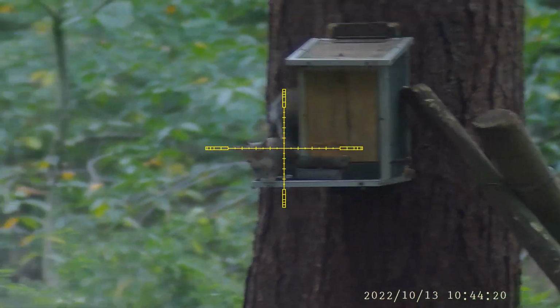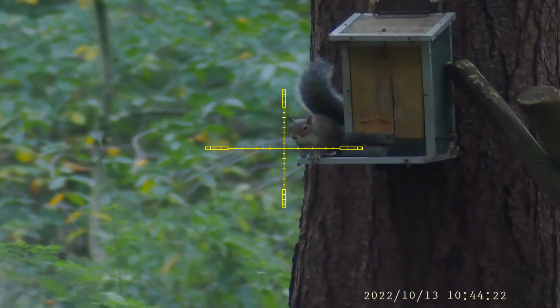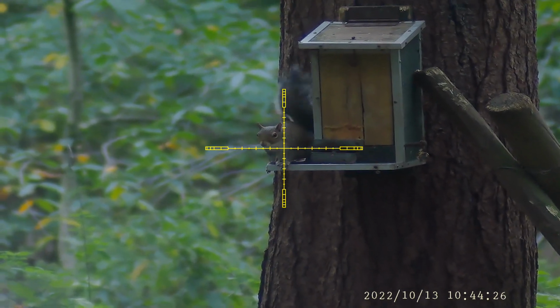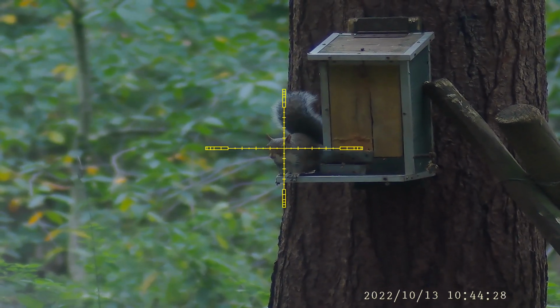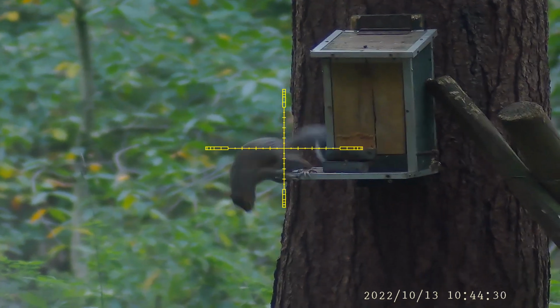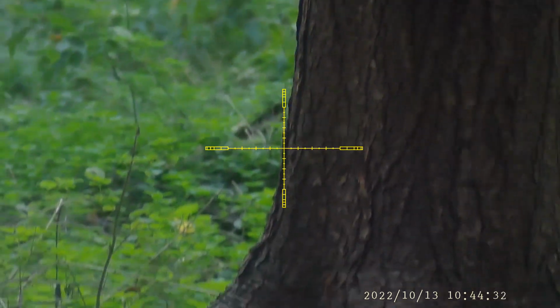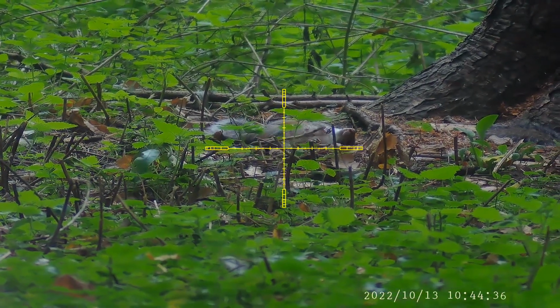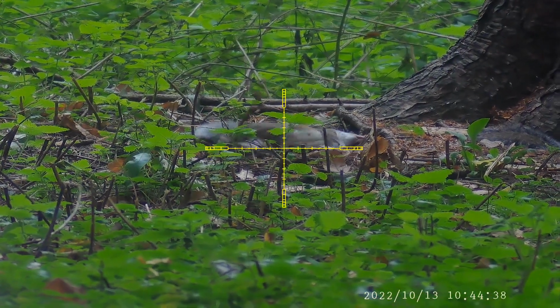Still a bit agitated. Settling down now. Settled down a little bit too long. Another good headshot. Floppy front end. Dead before it hit the ground.